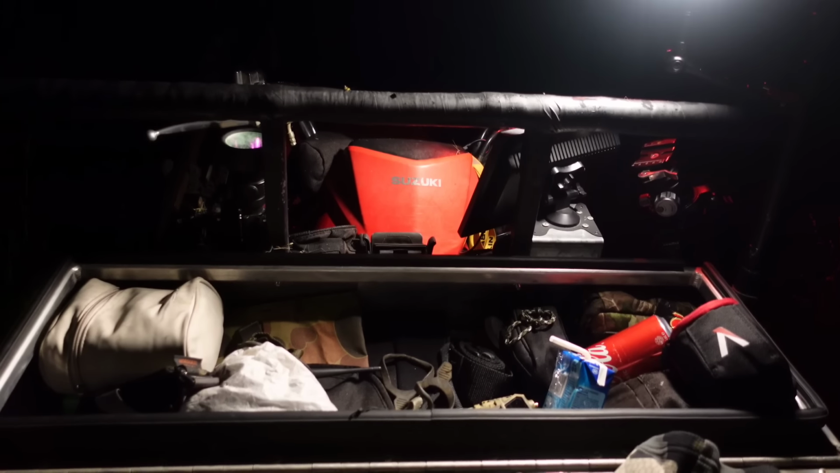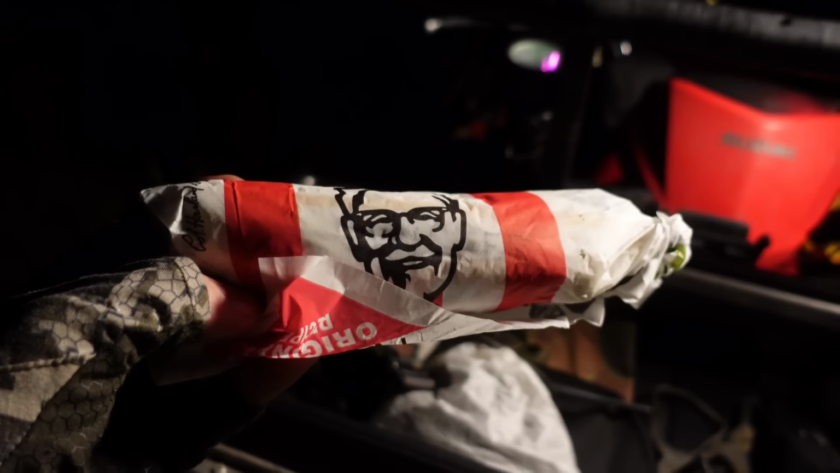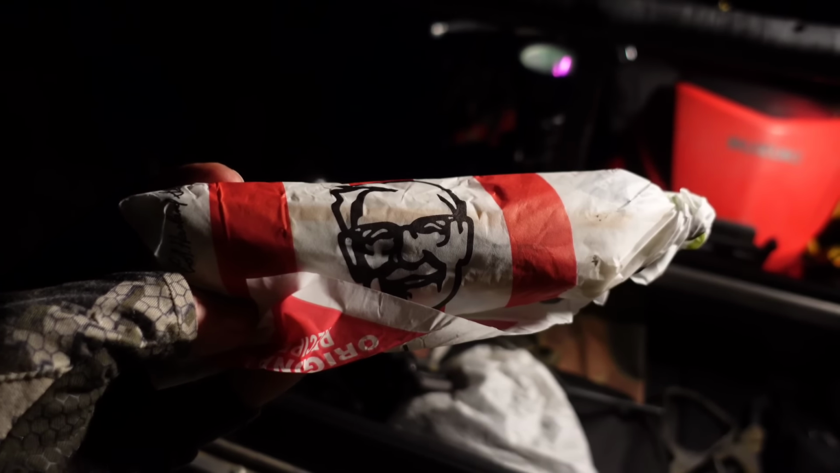Why might you be looking at a mostly black screen? Well, that's because this dumbass's headlight went flat. Fortunately, I'm only about 300 metres from the quad bike and I can see it. So yeah, lesson in that, always take a spare headlight. It's 2 AM, I've made it back to the quad bike after my headlight went flat, and I am going to absolutely demolish this cold twister.